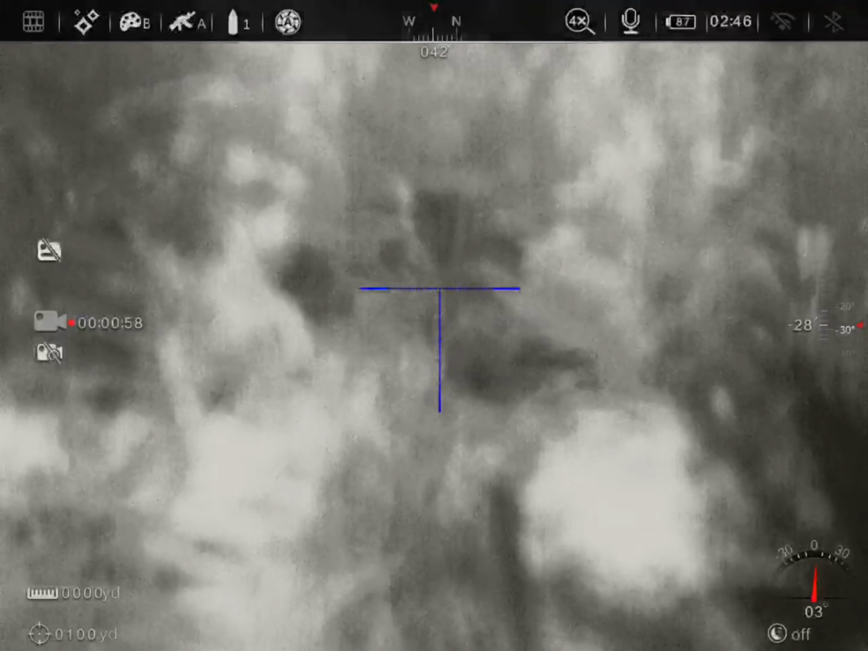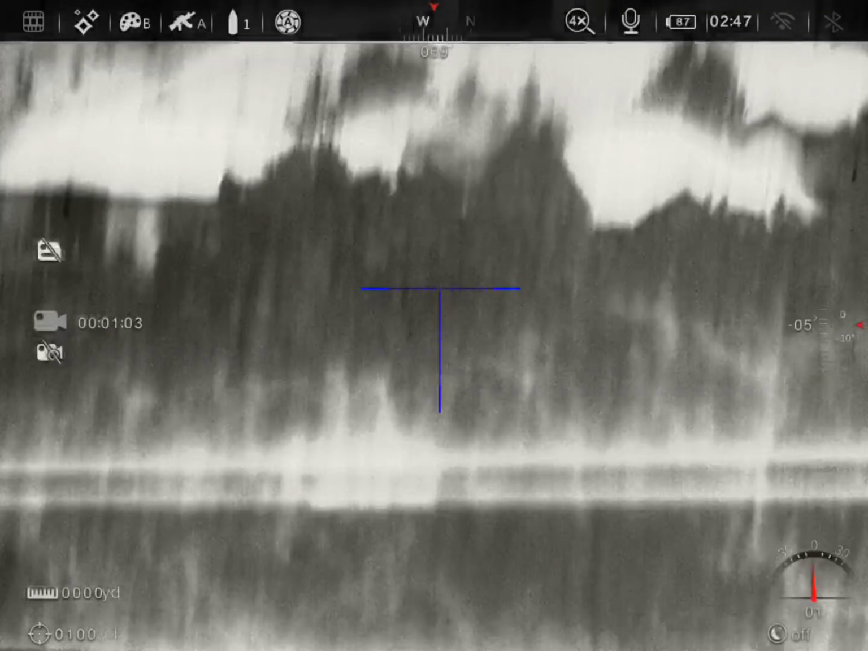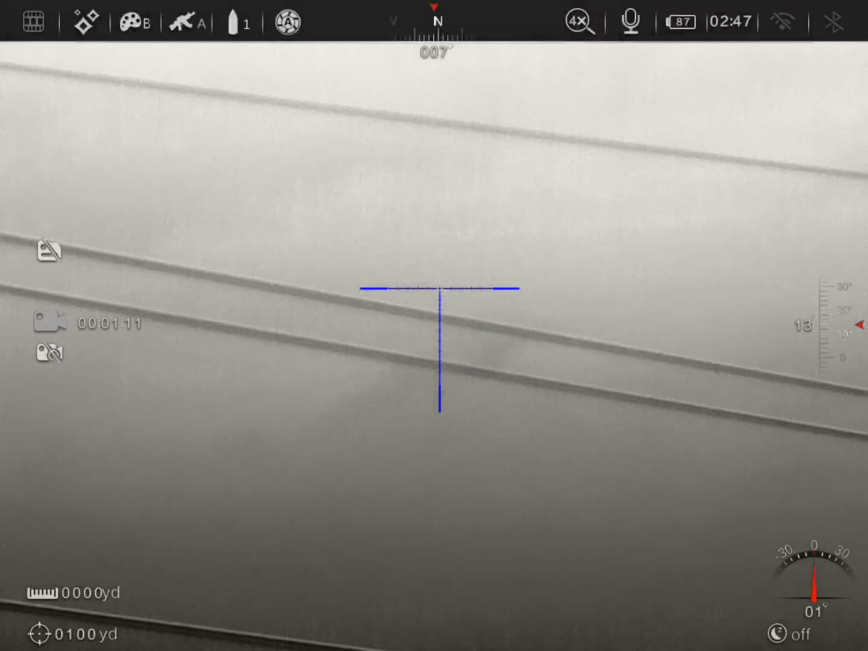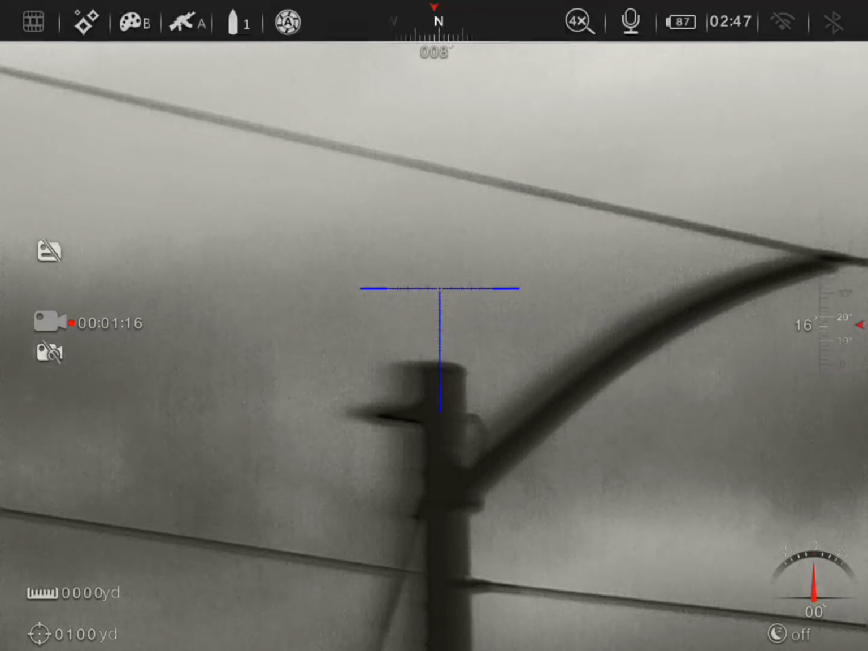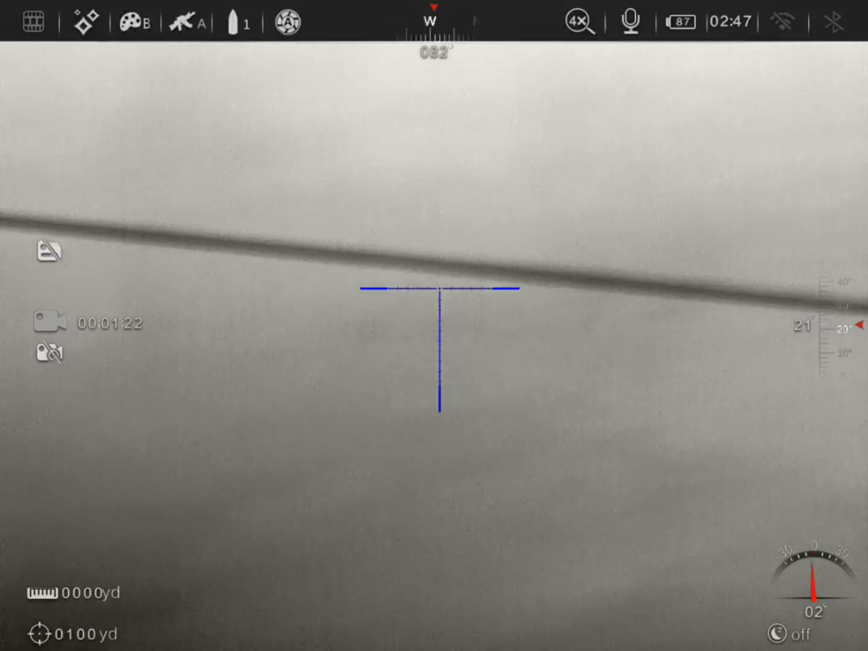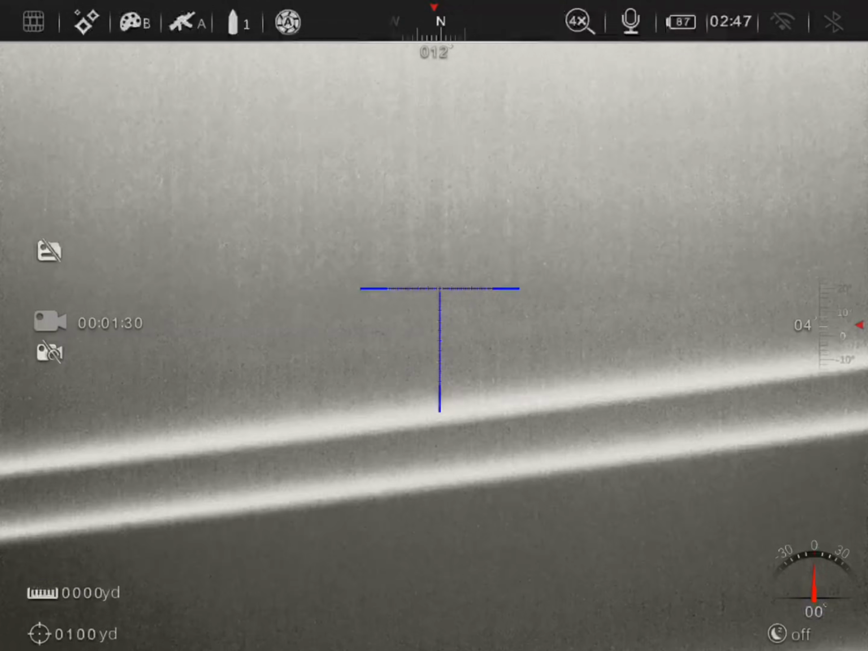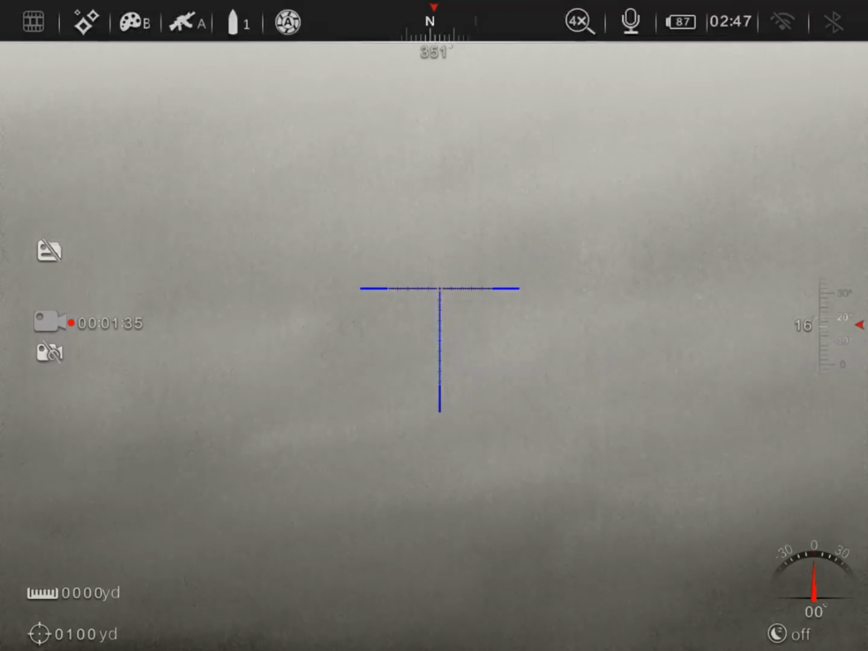Let's go ahead and look down here. Deer in focus. Houses in focus. Let's see if we can see something again. That was so cool. That was pretty decent. That was one of the few times it's gotten up close. I'm gonna go ahead and stop here. Hopefully I see you again.